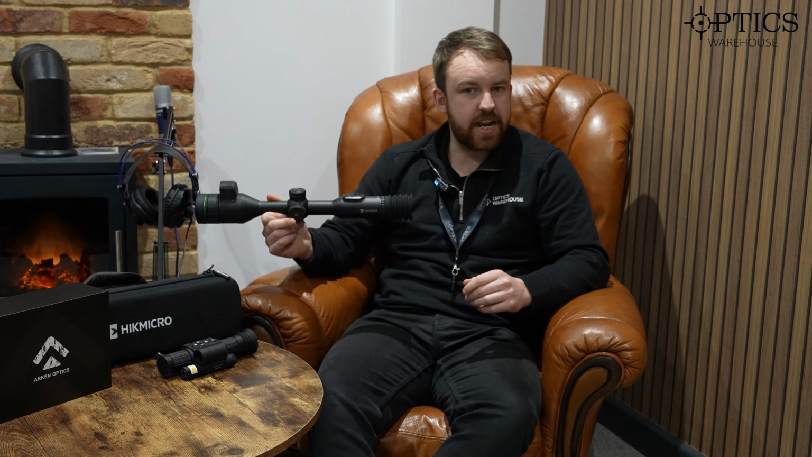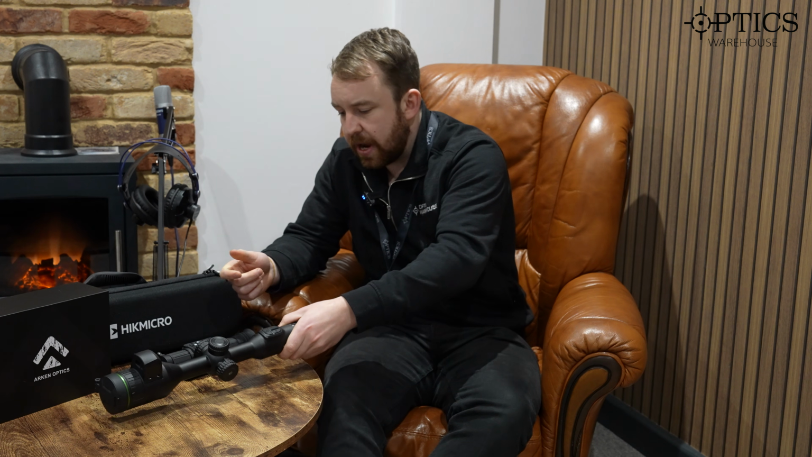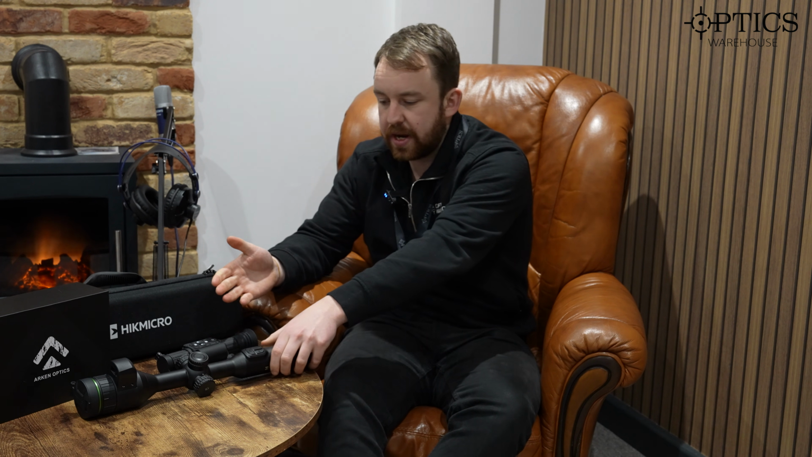The Alpex 4K, it is a 30mm tube, so you can put it on virtually any rifle system that you so desire, as long as you've got the 30mm rings to go with it. Battery systems, the Alpex is an internal battery system, but as I said, there is a spare 18650 that you can use, obviously just as an emergency.